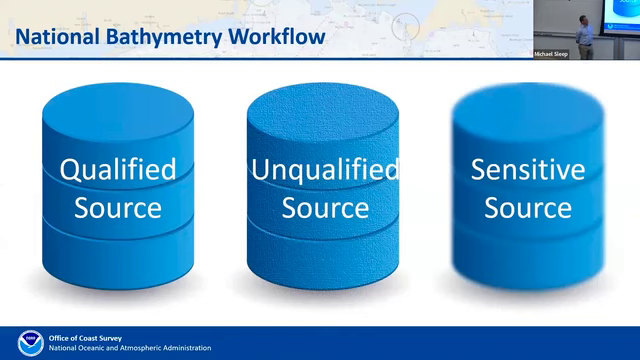All right, so here are the buckets. When we deal with sources, we put them into different buckets. We have qualified, like I said, going through the Hydrographic Surveys Division for qualification and assessment. We have unqualified. This is to get data to the mariners and the public quicker, with a quicker throughput once it's available to us. So it kind of jumps the queue so we can get it out there. It does not go to navigation products until it's been qualified. And then sensitive, so this is internal only. It's something that we cannot share with the public.